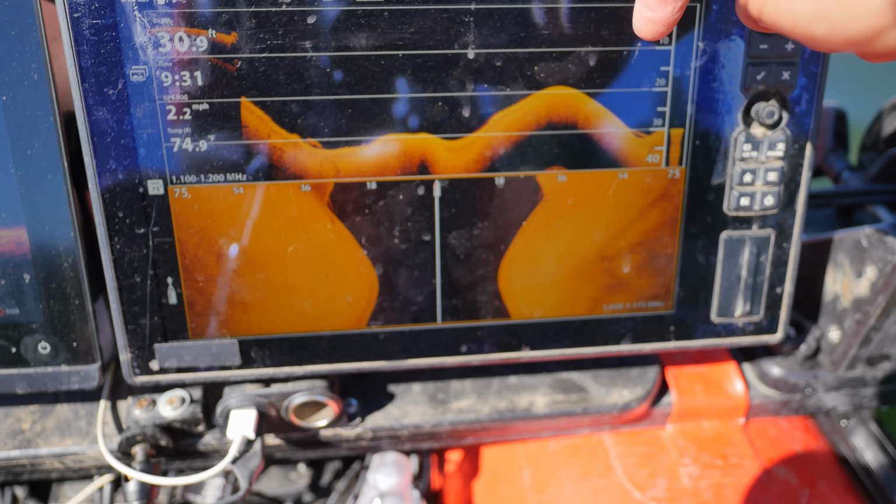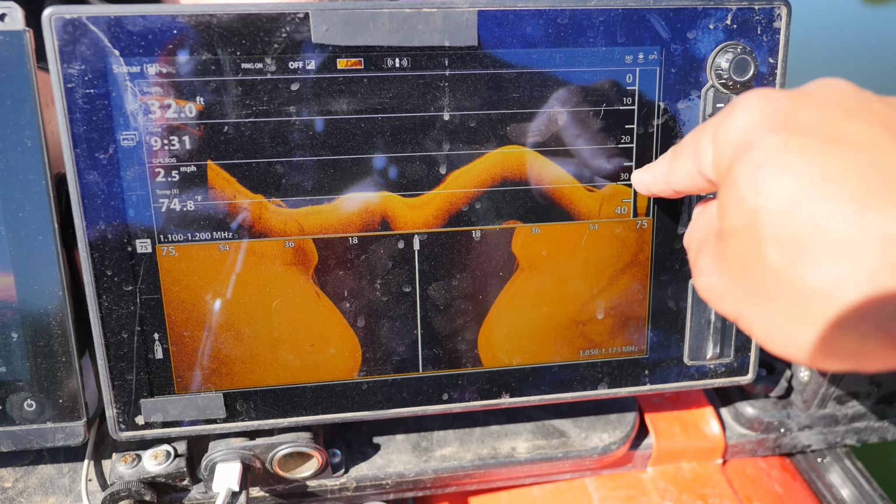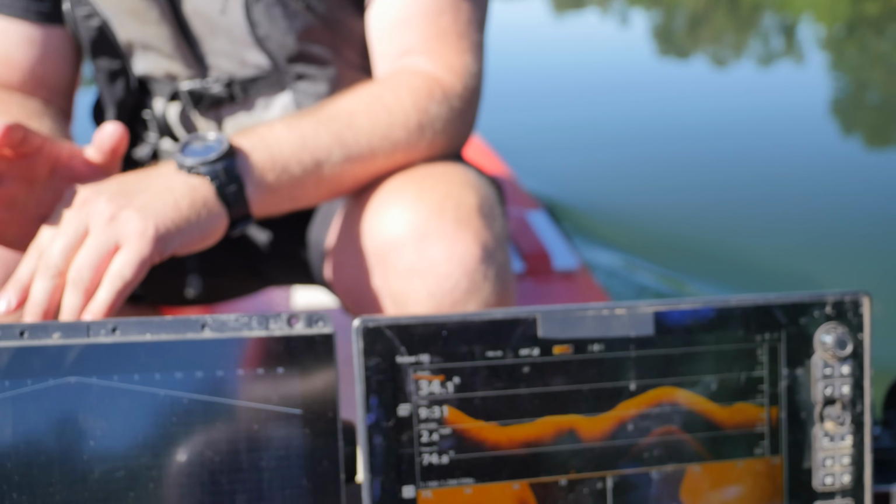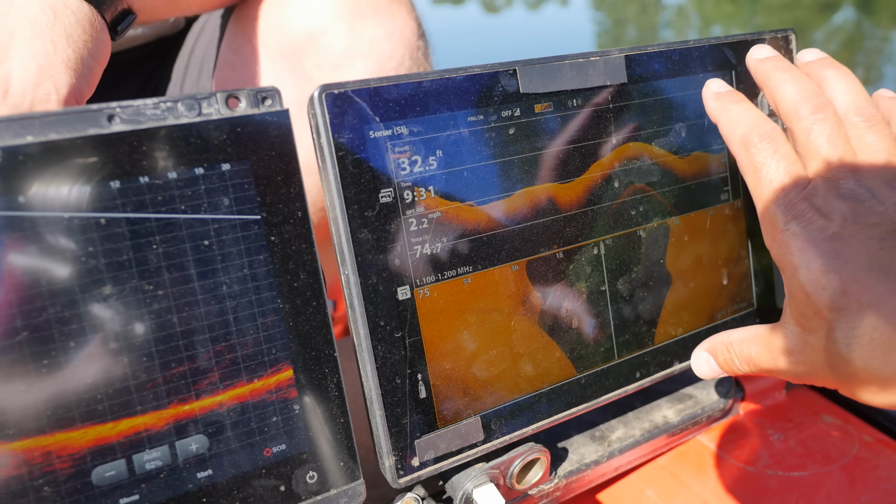The down imaging is similar in that anything black from up here, 0 down to 30, is the water column. So you'll see that's getting deeper. And over here, this one is a picture in time. This is what we've already gone over.